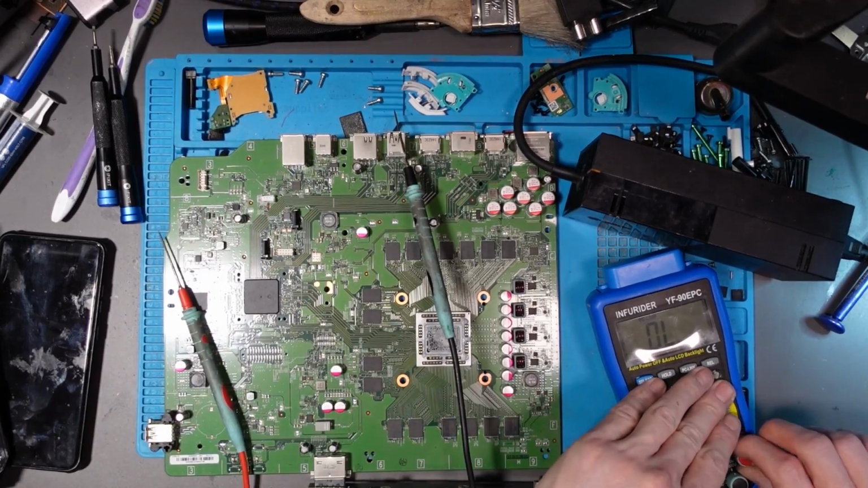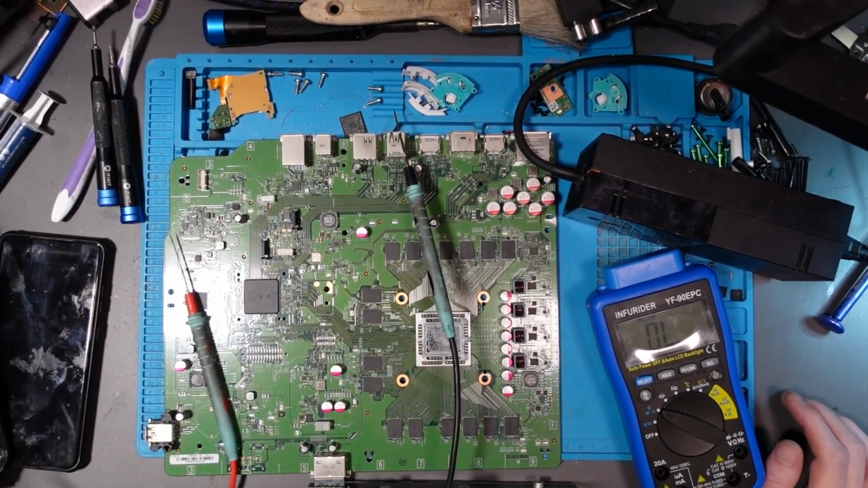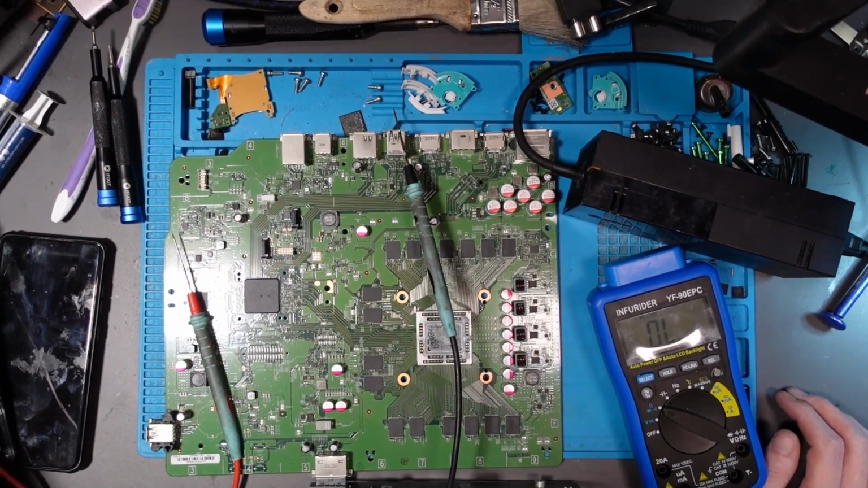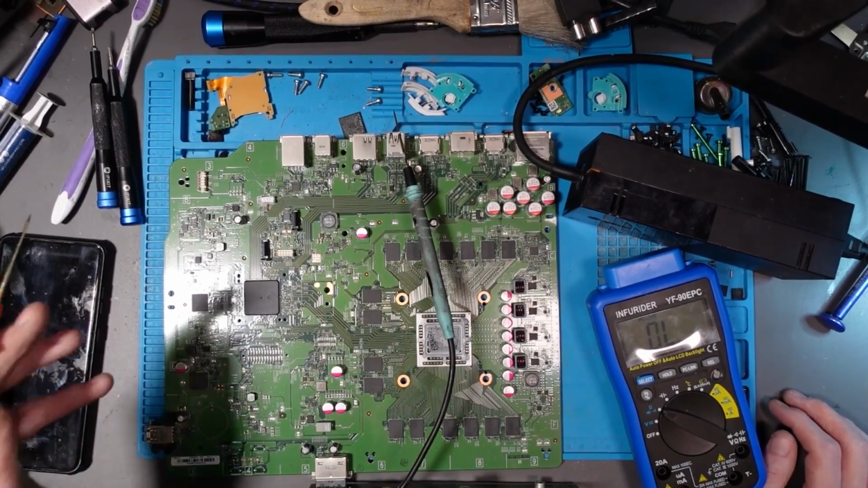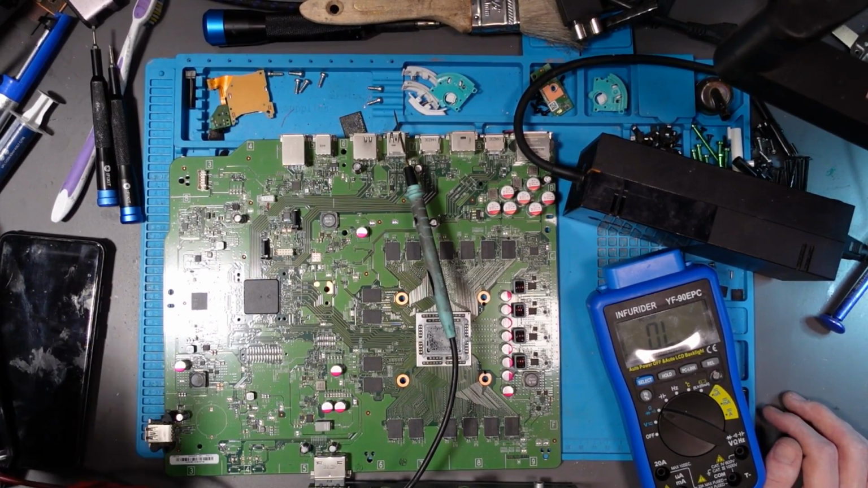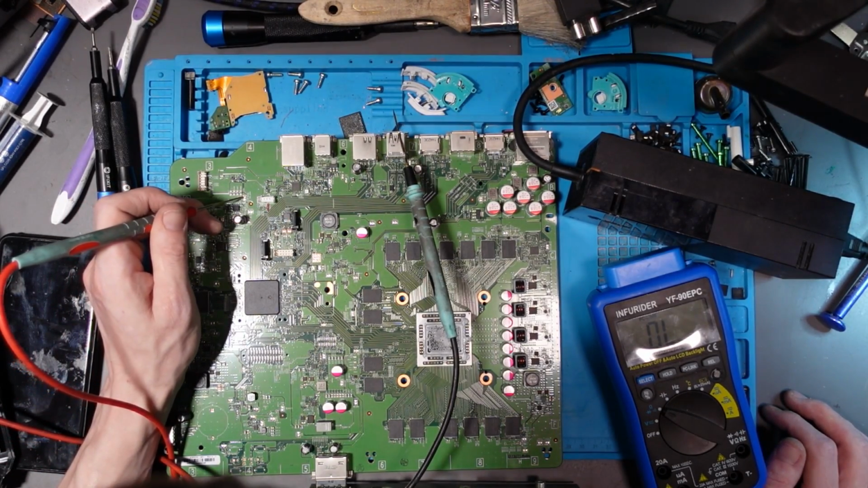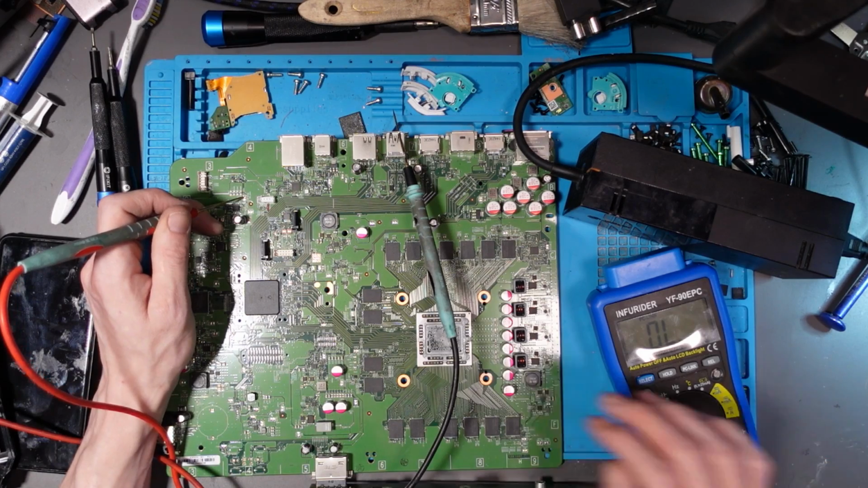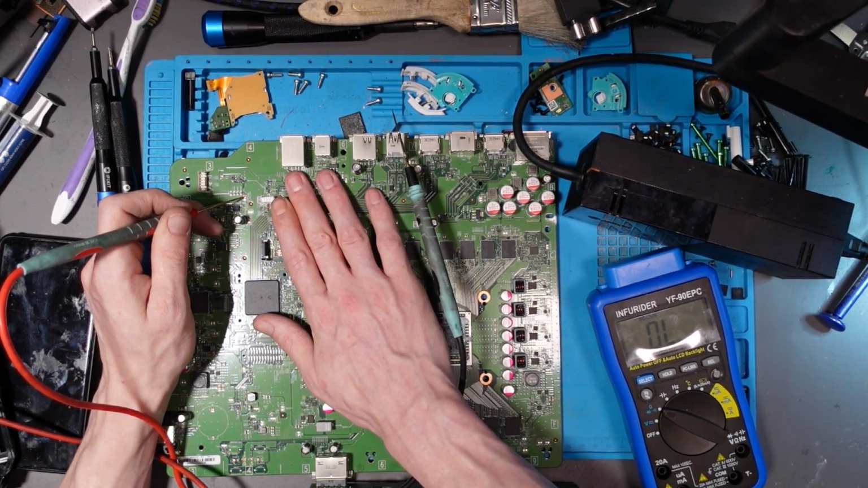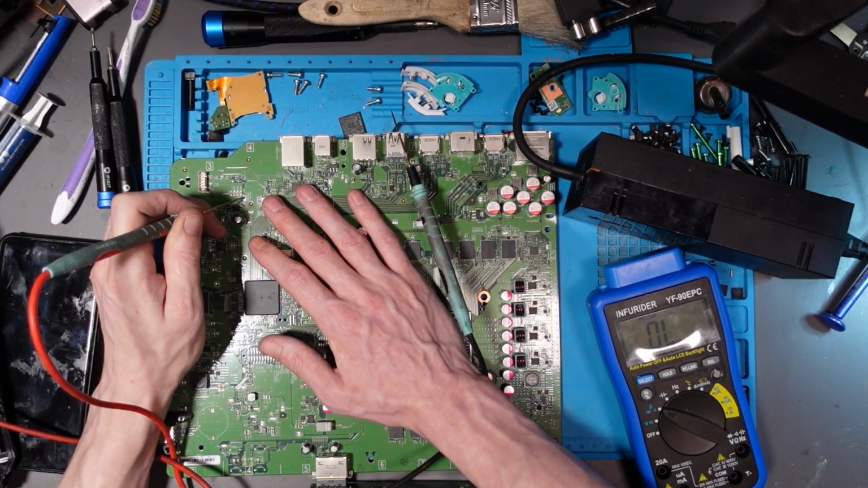So what I'm going to do, rather than sitting there trying to trace this back and trying to figure out exactly what's on the 5-volt line and what could be causing it, I'm going to just inject some voltage into the 5-volt rail. So basically I'm going to inject 1 volt. I've got my bench power supply set up right now, set to 5 amps at 1 volt. And I'm just going to touch the, oh wow, that's a 5 amp short.